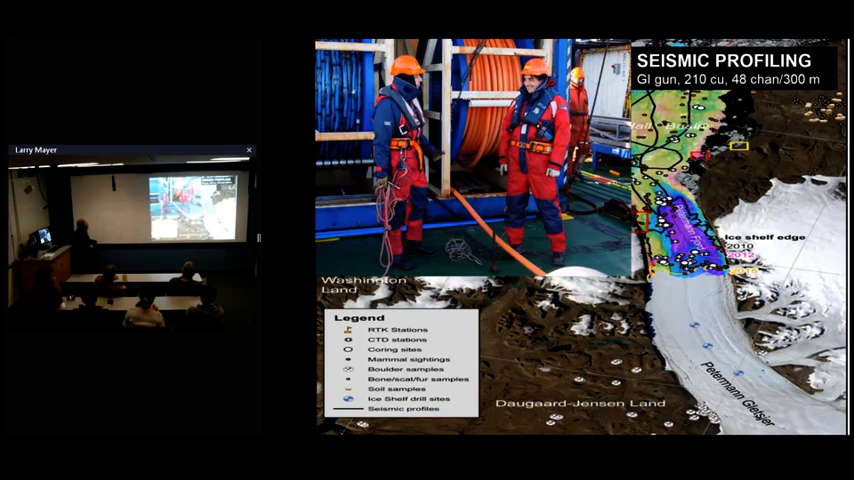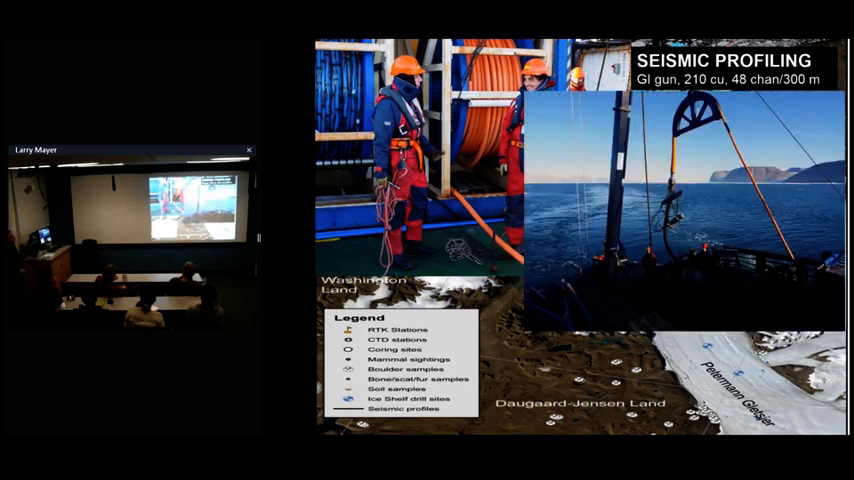You can see the streamer there, but these things are very, very vulnerable to the ice. Both the streamer and the air gun, which is this one 210 cubic inch GI gun, and they have special ways to tow it quite deep right behind the vessel, which isn't good for the vessel, actually. They've actually had some occasions where the constant shooting of the air gun ruptured a seal on the propeller shaft, and we're very, very concerned about that. And they're still very concerned about that.